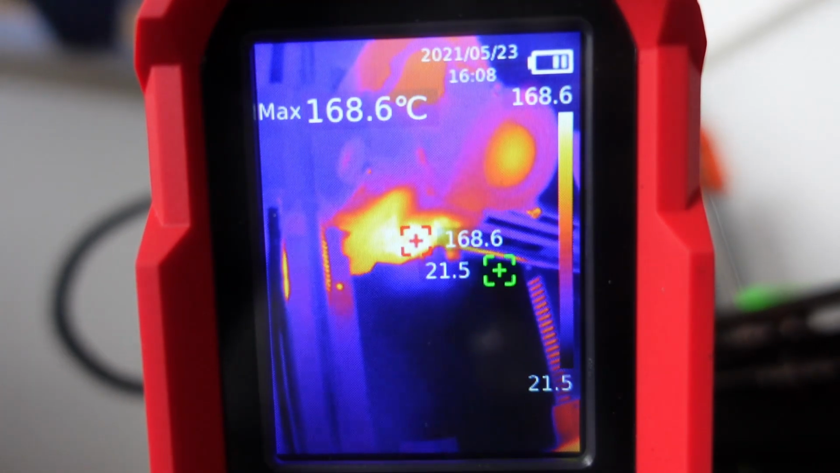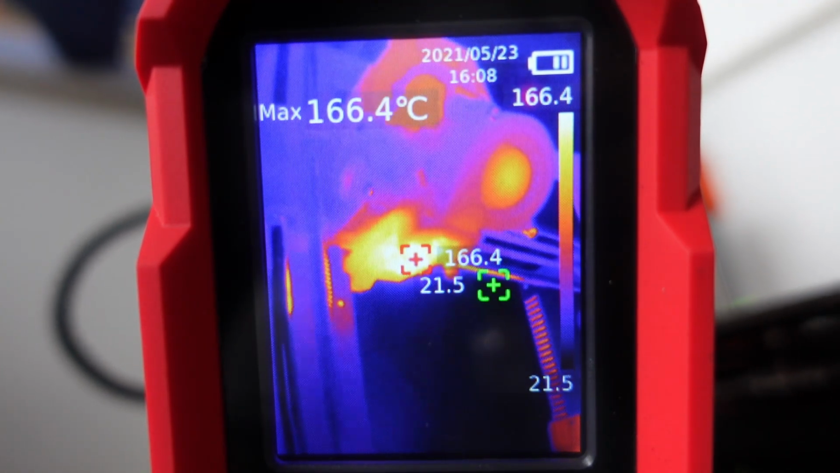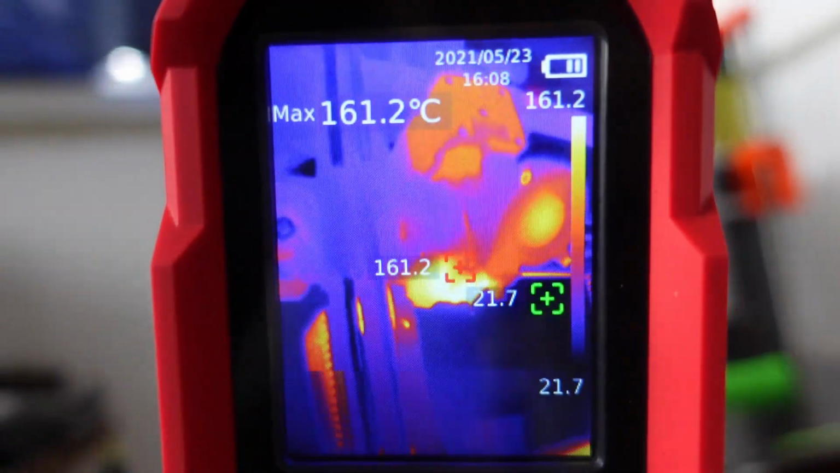It's not perfect, but yes, maybe I should clean the brass nozzle, or maybe set the emission.